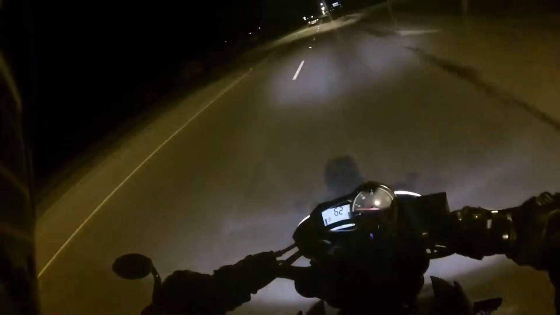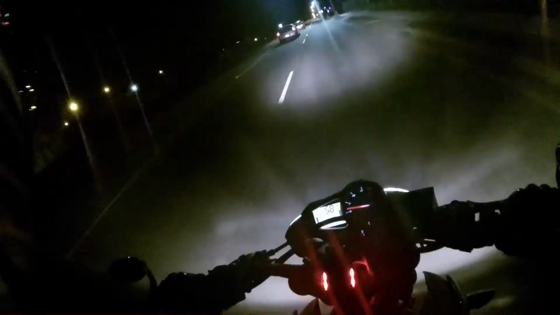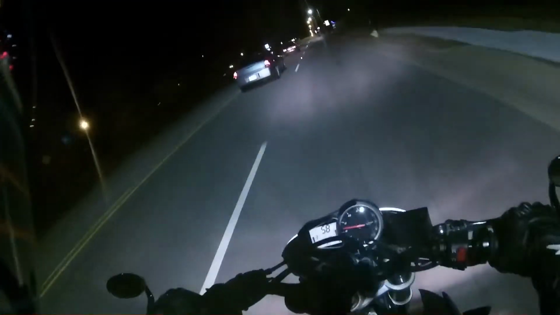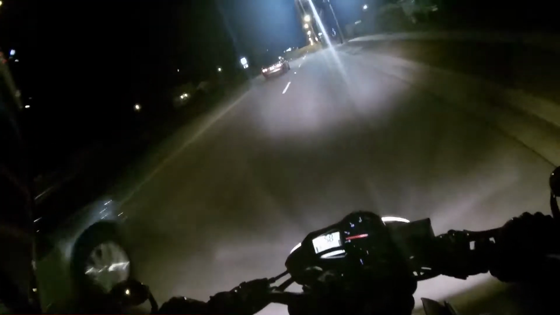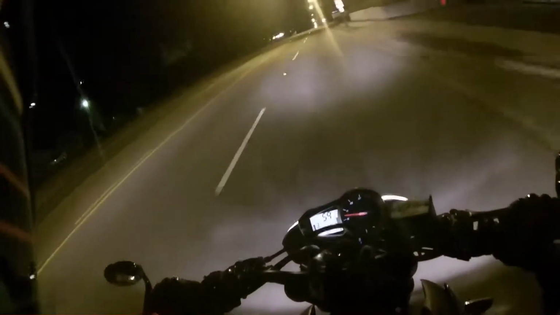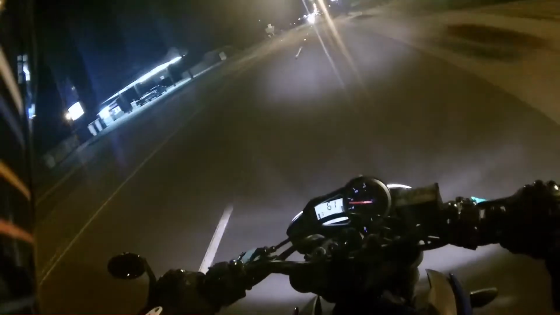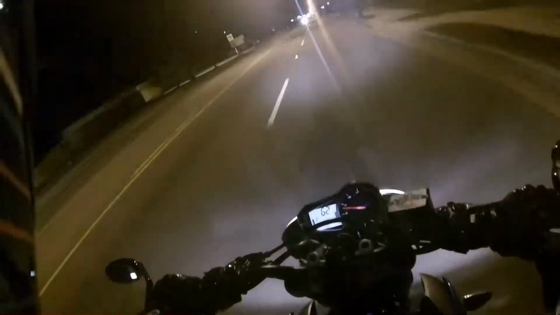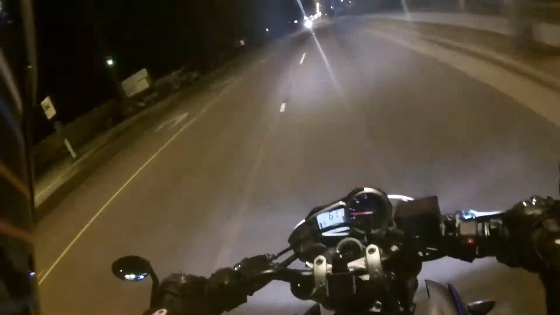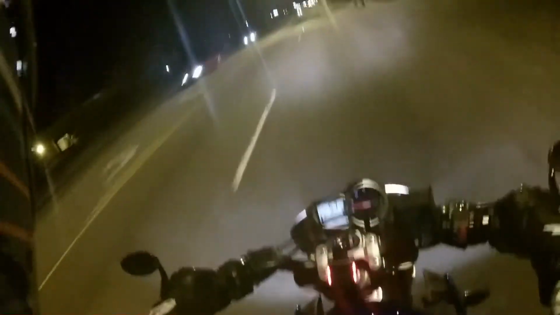I do want to get the fly screen out here, same color. And I am thinking about the frame protectors, but I don't know if I want to go with the Triumph ones or the, I think they're like Woodcraft. Those ones are pretty cool. A lot of guys put those on their Triumphs. I might do that. And I really am thinking about the quick shifter, just to have a little bit of fun.